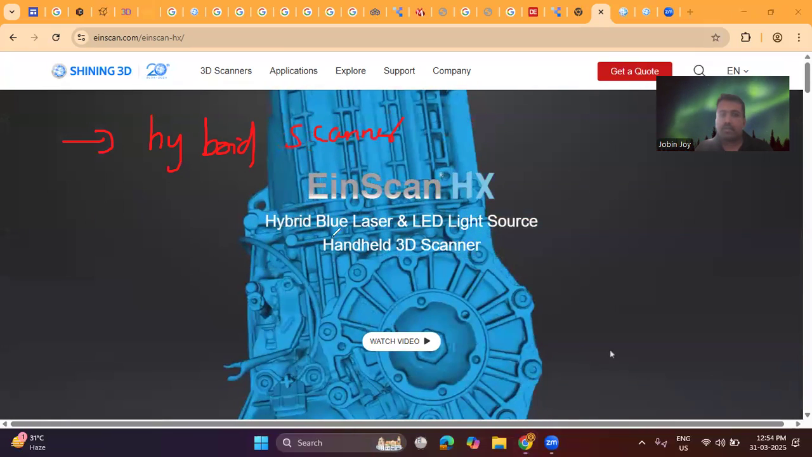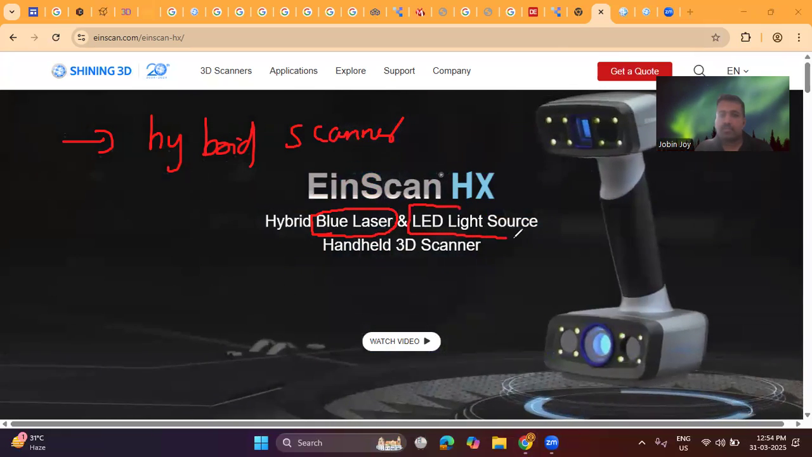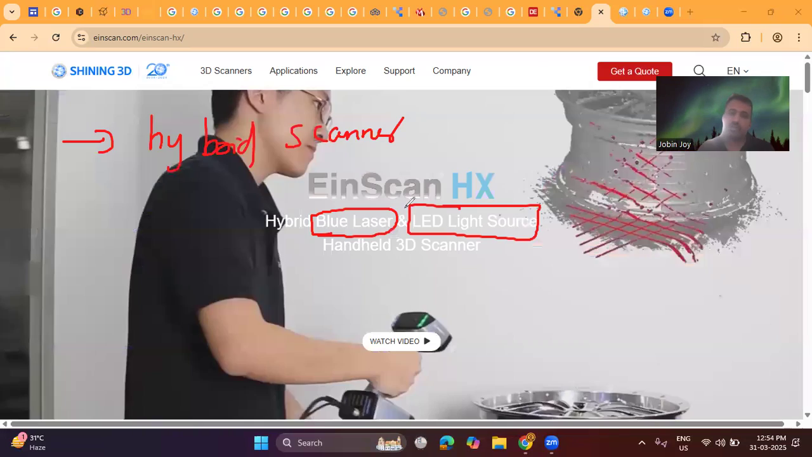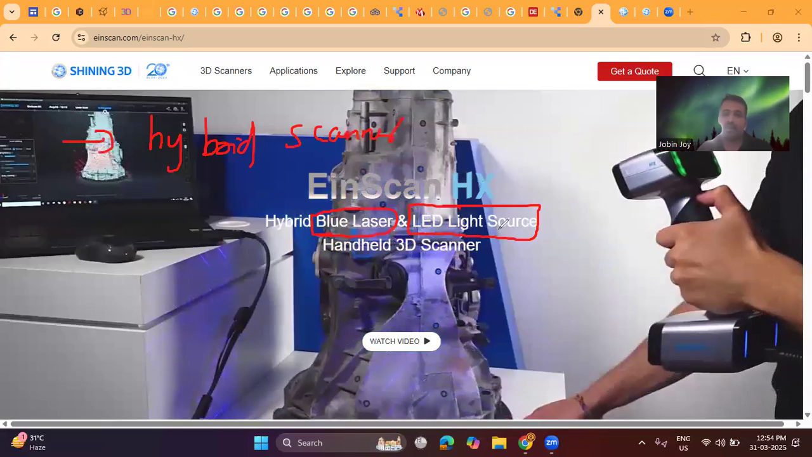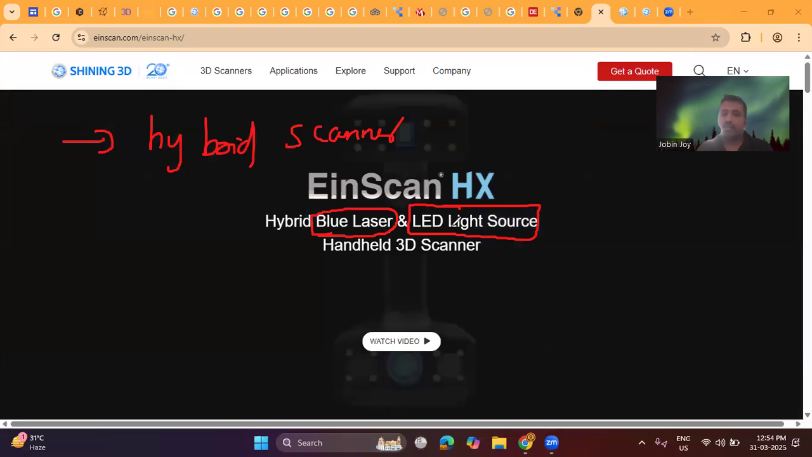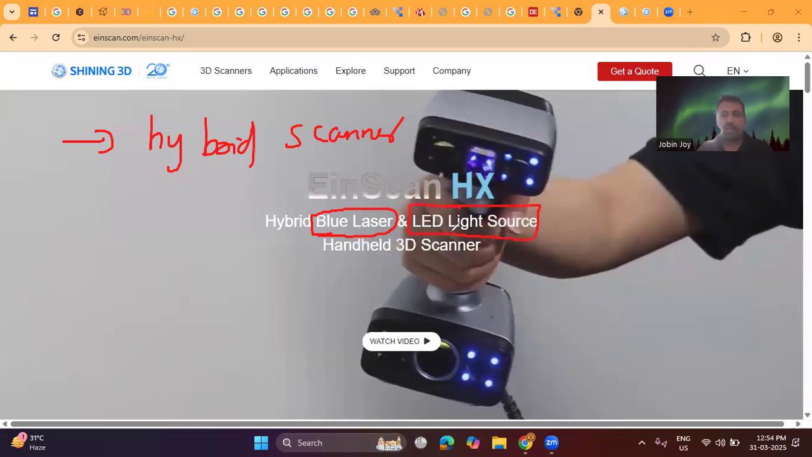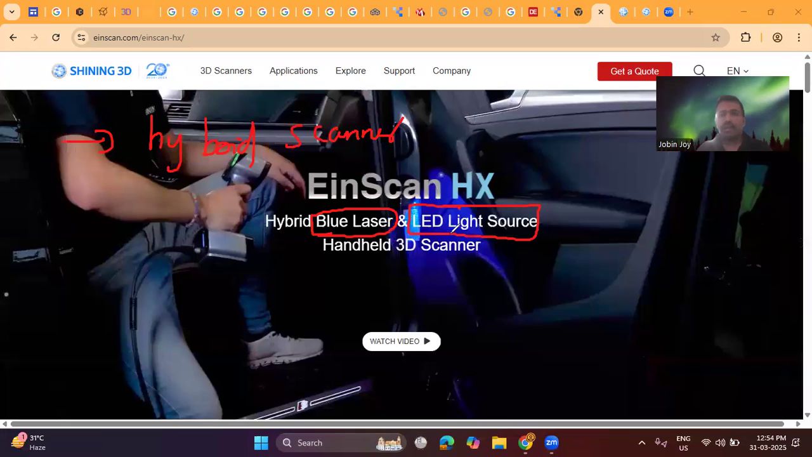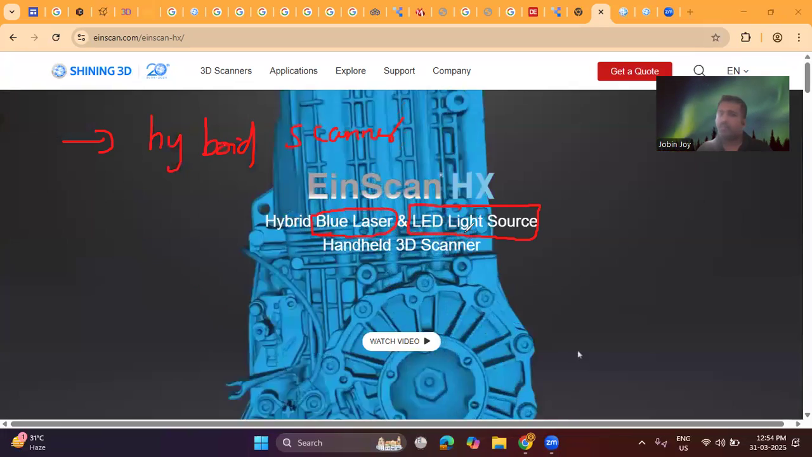A hybrid scanner means this is using a blue laser and an LED light source to scan the particular object. So this scanner is using two types of lights: one is a blue laser and another one is an LED light source. These two lights are used to scan any type of object, whether it is a reflecting object or a dark object, any type of surface, any type of complicated object, with the help of this Einscan Hx 3D scanner.